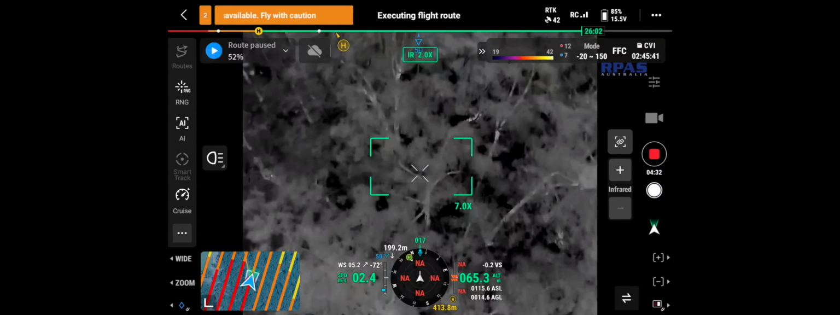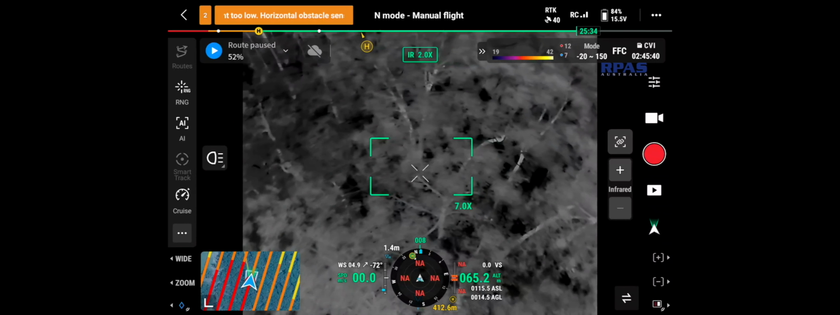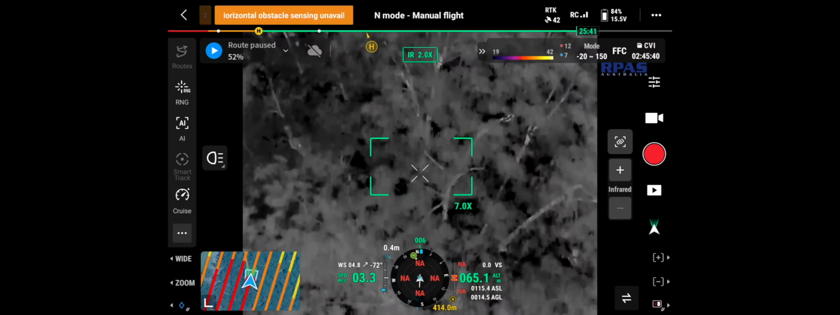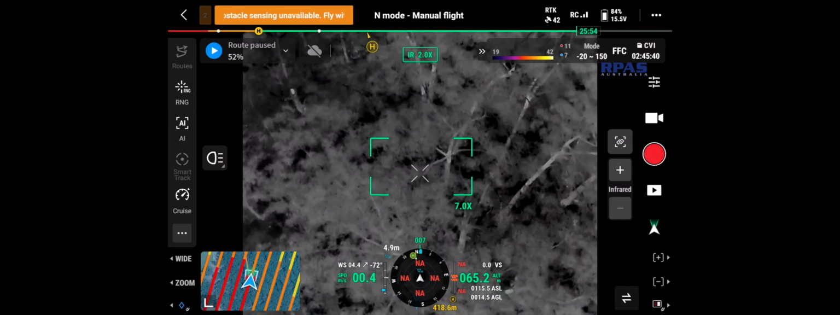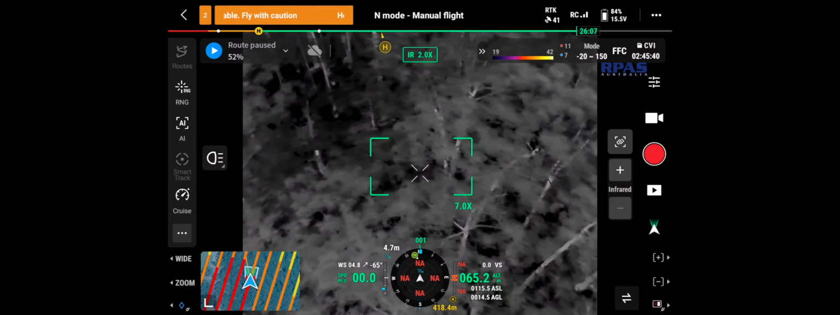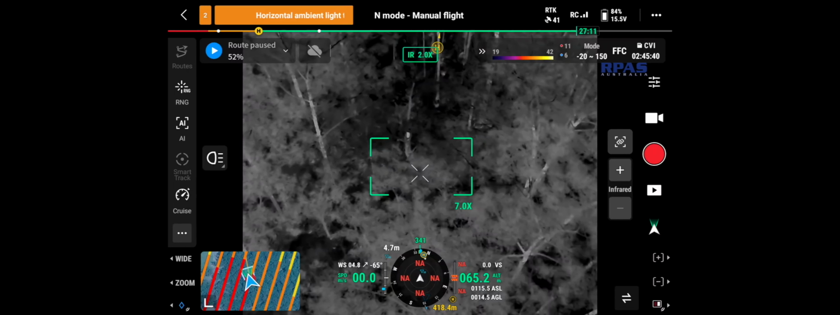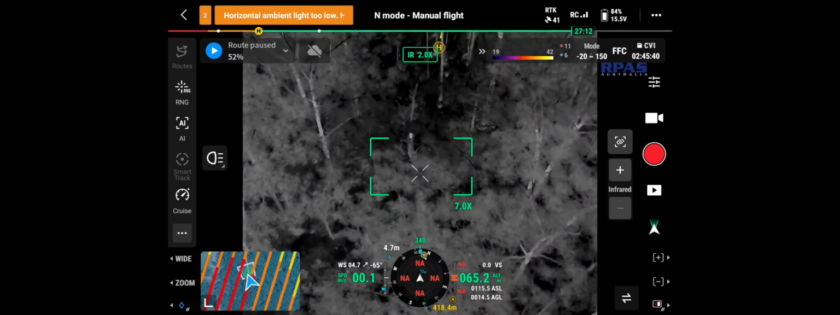Okay. Just pause there for a sec. Flight route mission pause. Looks like something there. It does.